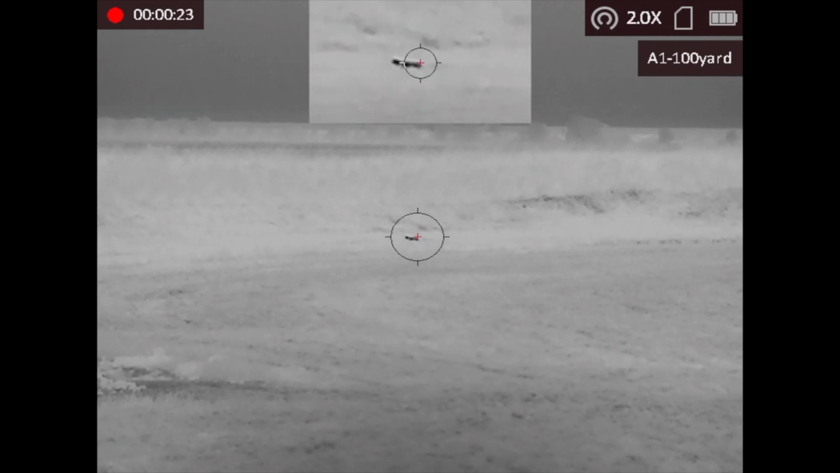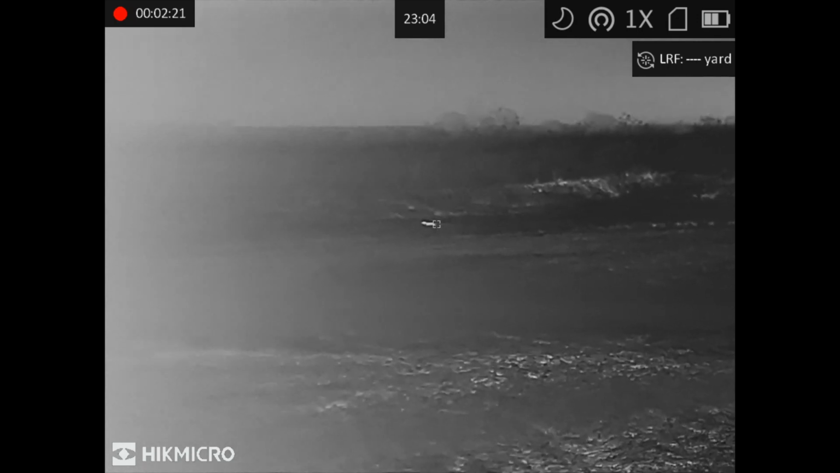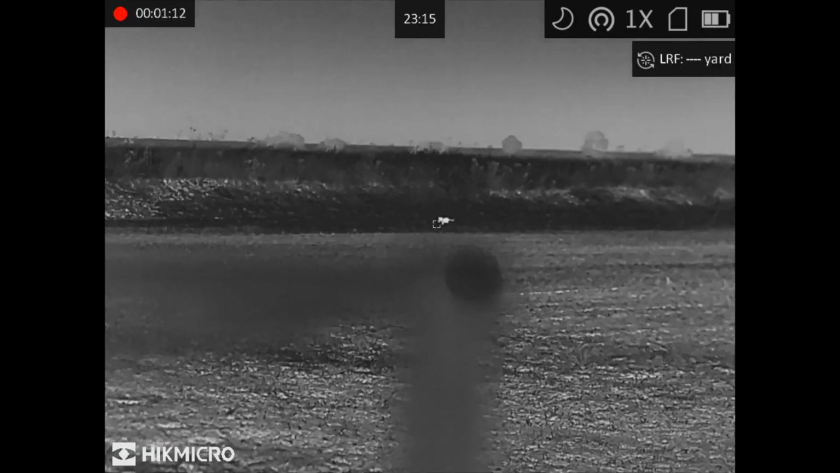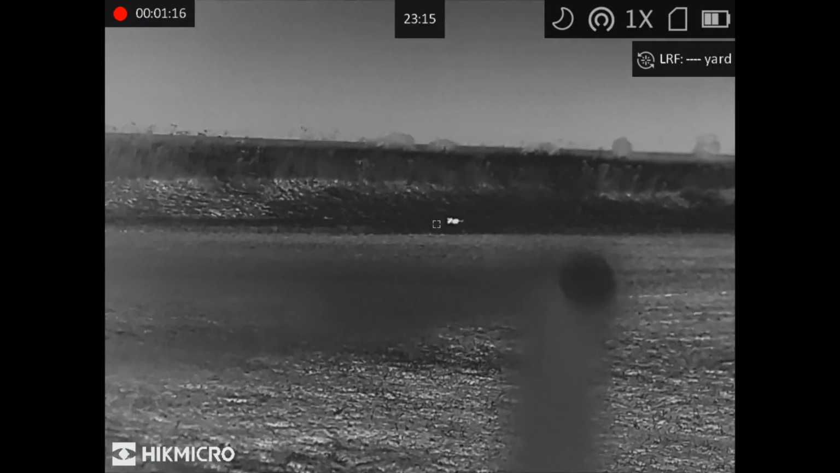Certainly no second shot required with that one. Steve filming it through the Raptors. I'd managed to pass him as that fox made its way to us. I then tracked it with a scope and clearly dispatched it. As you can see by the timings there on the Raptor, 10 minutes later, and a sibling is walking down the same line.